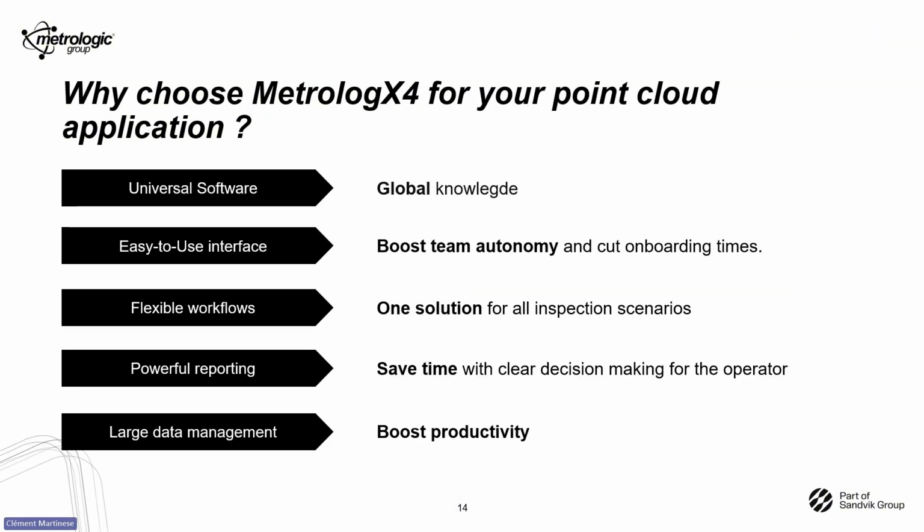Before the two video demonstrations, I want to focus now on the highlights and why select Metrolog X4 for your point cloud application. Number one, don't forget we are universal software. You will be able to work with all the 3D scanners, robots, CMMs and sensors with only one software for all your setups and devices. What are the benefits? You have only one global knowledge in only one software. You don't need to train all your team with different software.